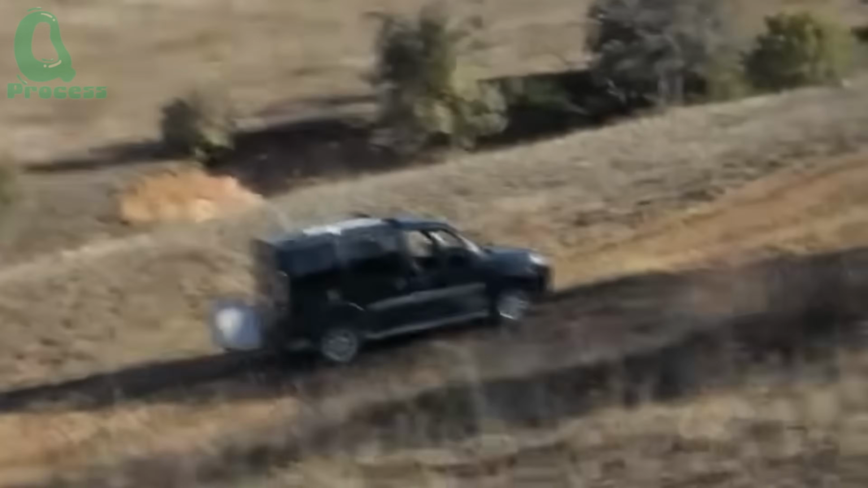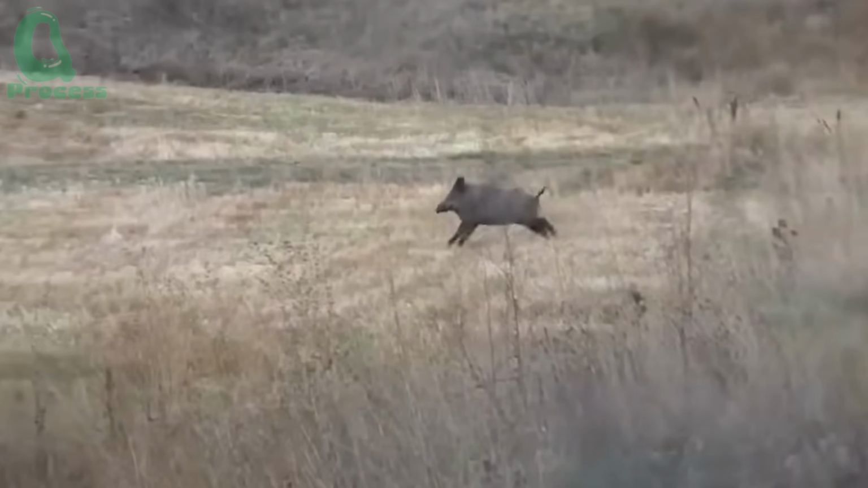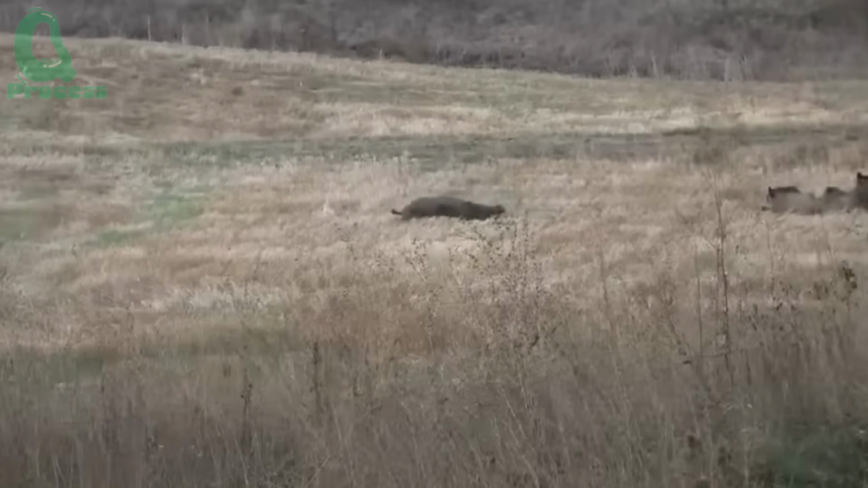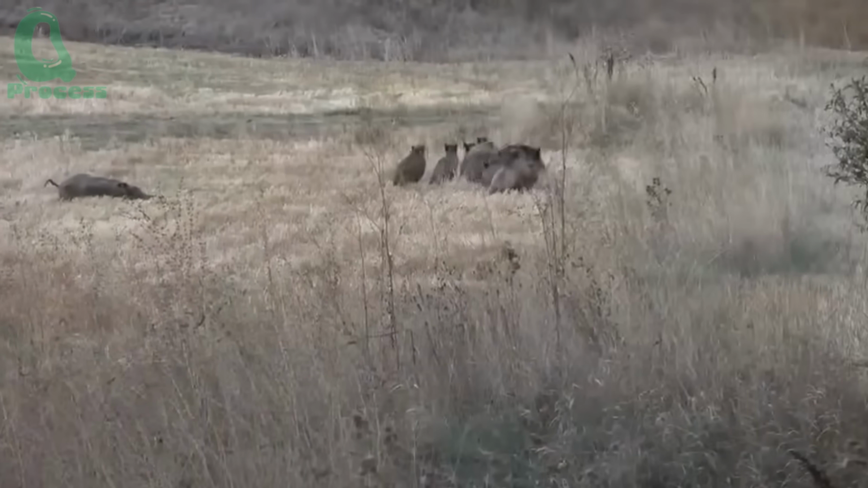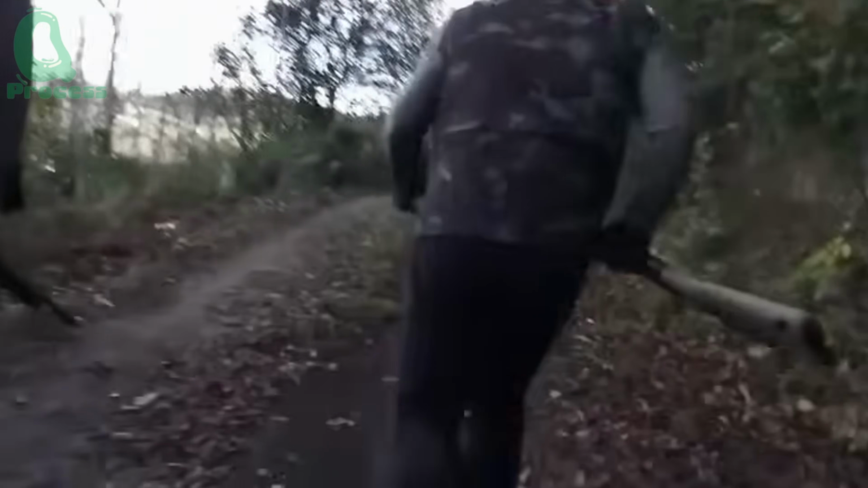This wasn't just a hunt anymore. It was a full-scale confrontation. Raw survival instincts against human discipline and firepower. Rifles weren't just tools now, they were lifelines. Every step, every breath balanced on the edge between control and chaos.